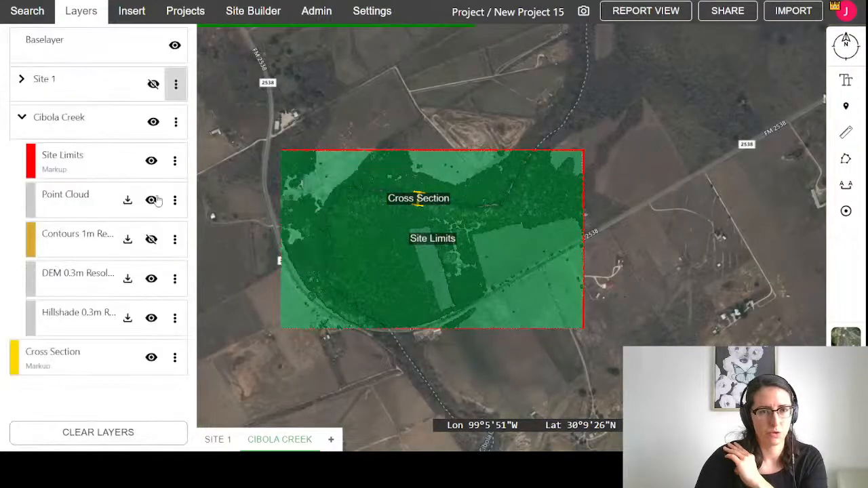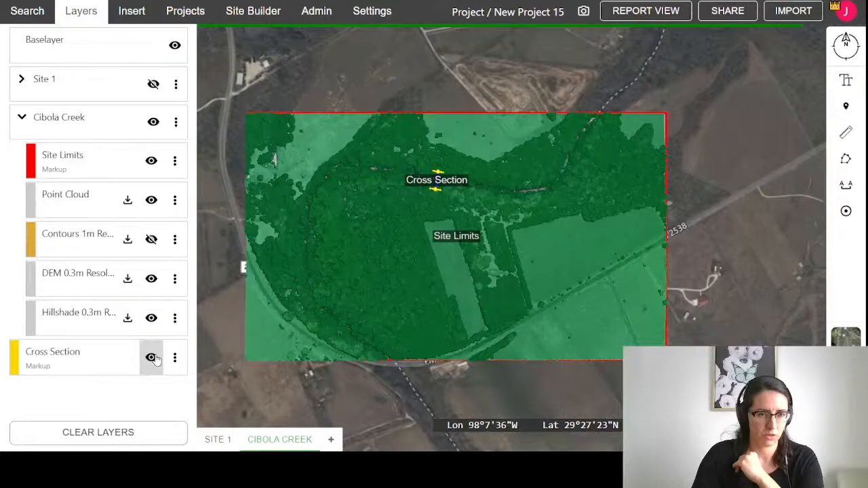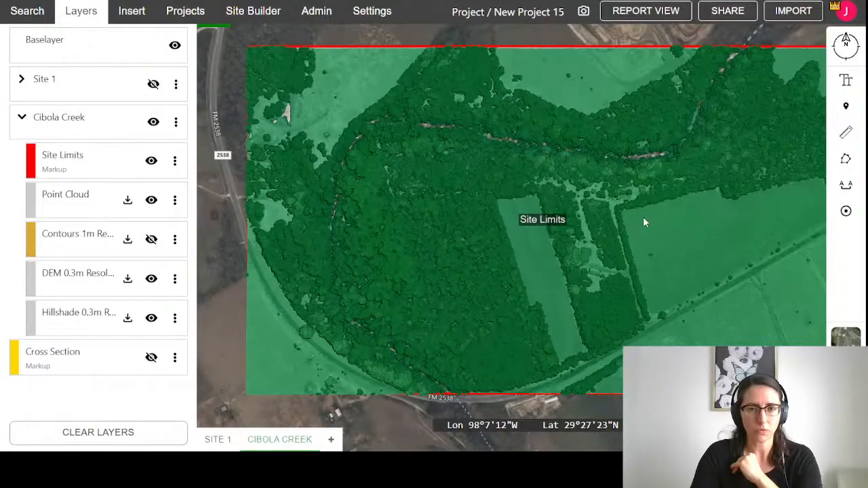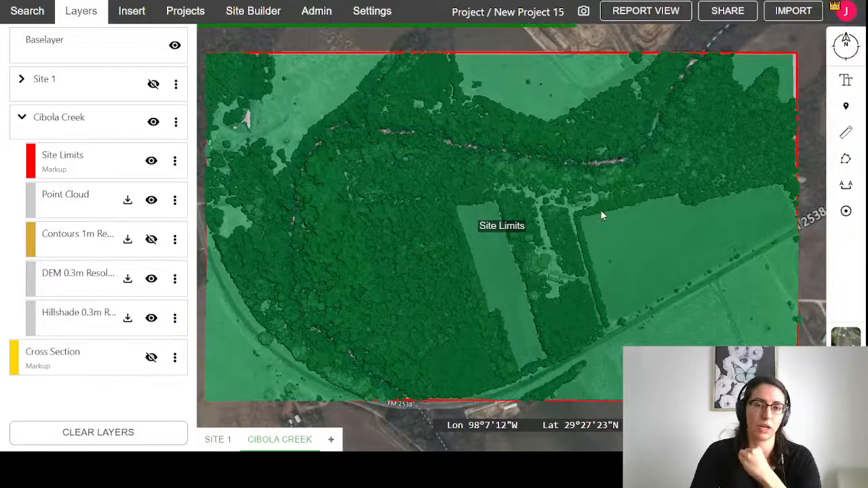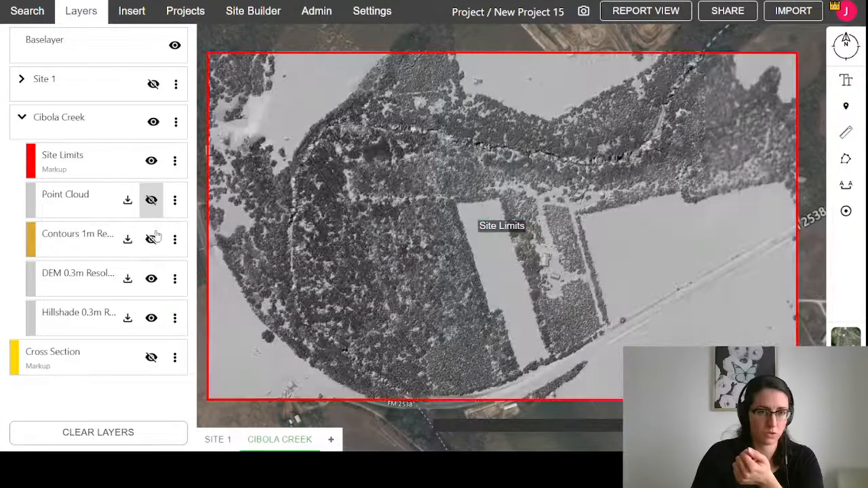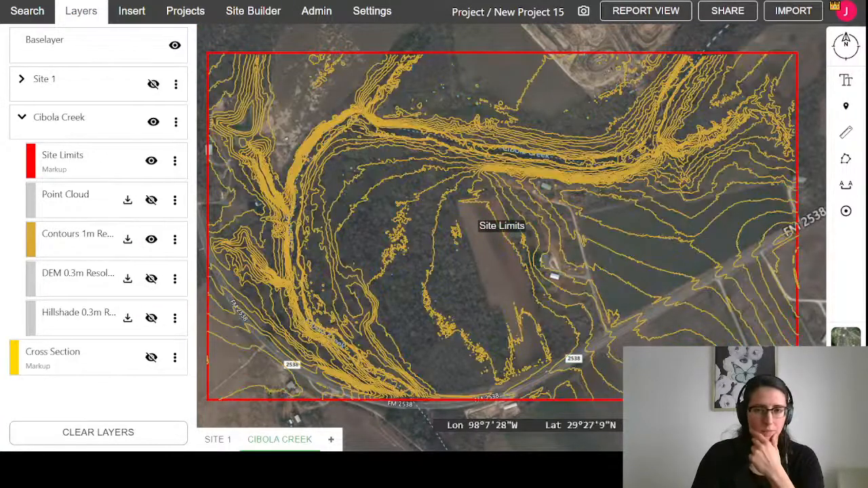And I'll show you the variety of our derivative products that have popped in here. As we saw, I'm going to turn off my cross section here too. As we saw, obviously the point cloud was the first thing we pulled in, and this is the basis of everything else. Based on this point cloud, you're getting all of those other derivative products. And let's take a look at the contours first. Oh, spoiler alert. So yeah, we obviously saw those contours as well.